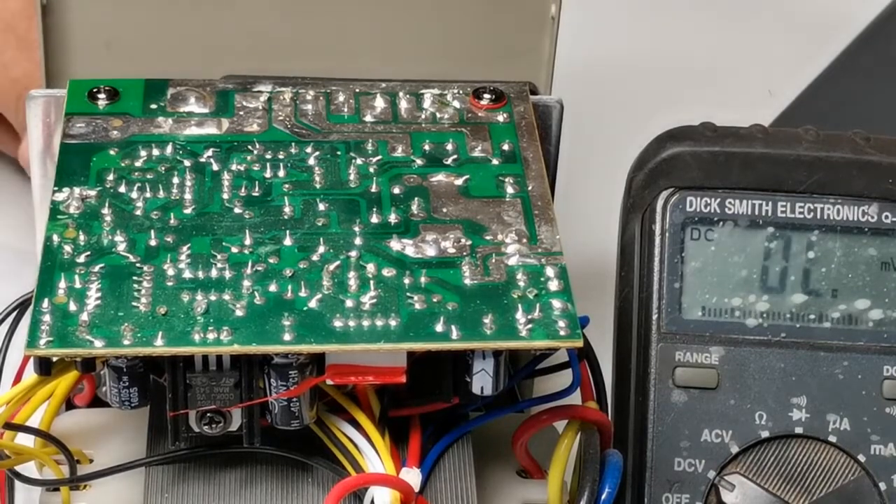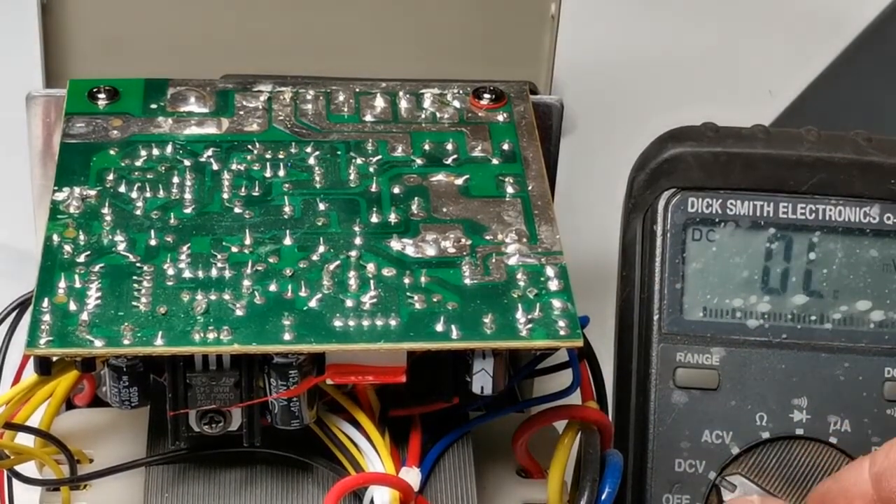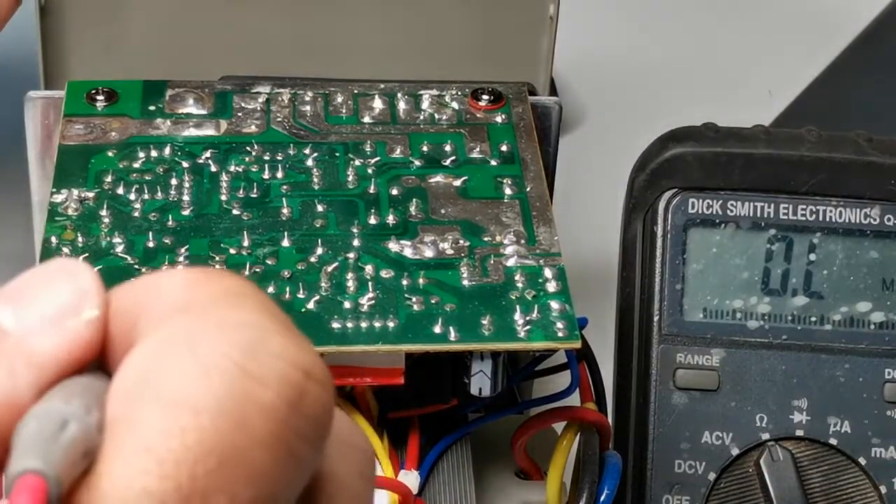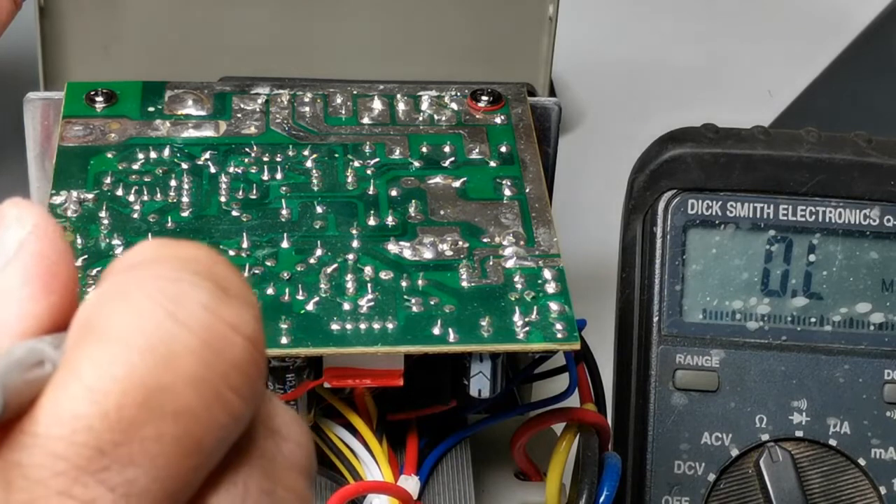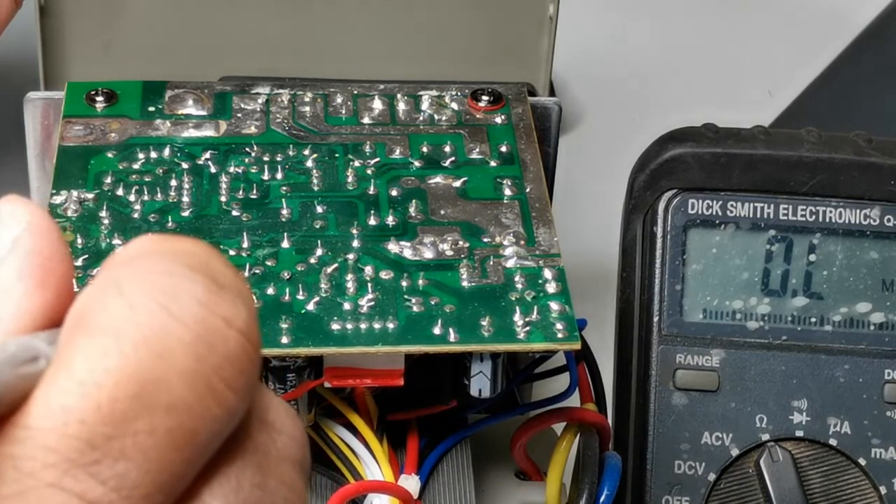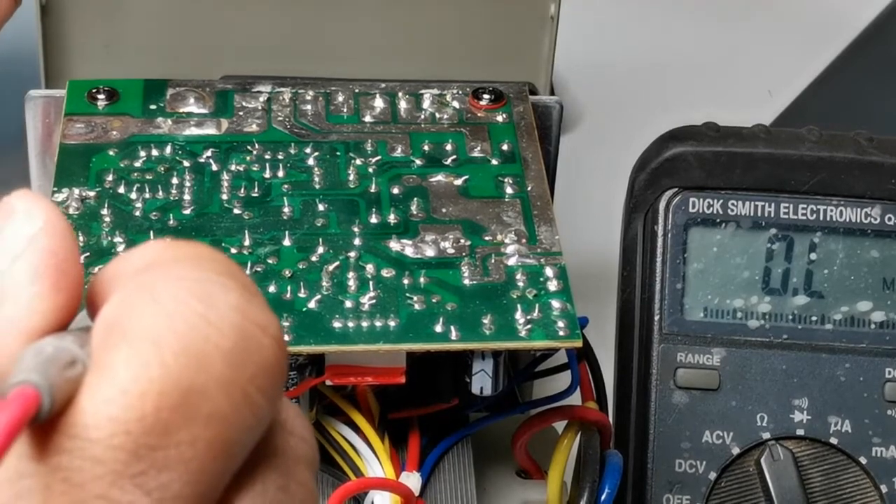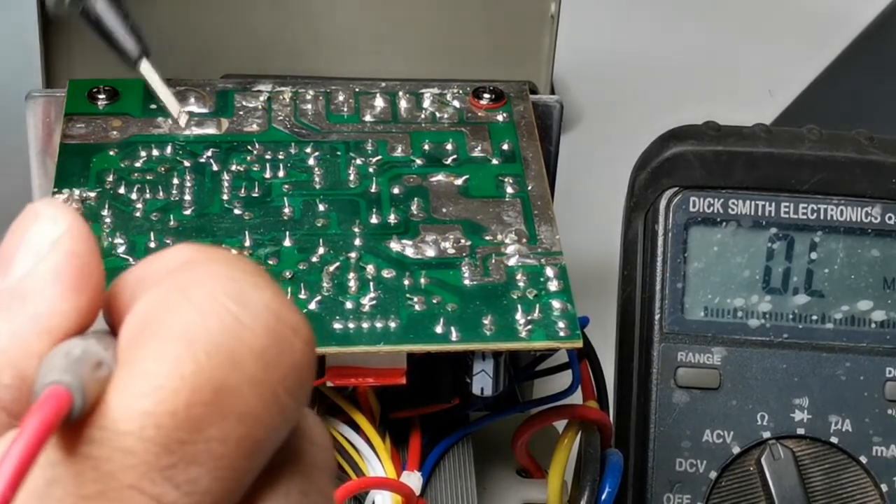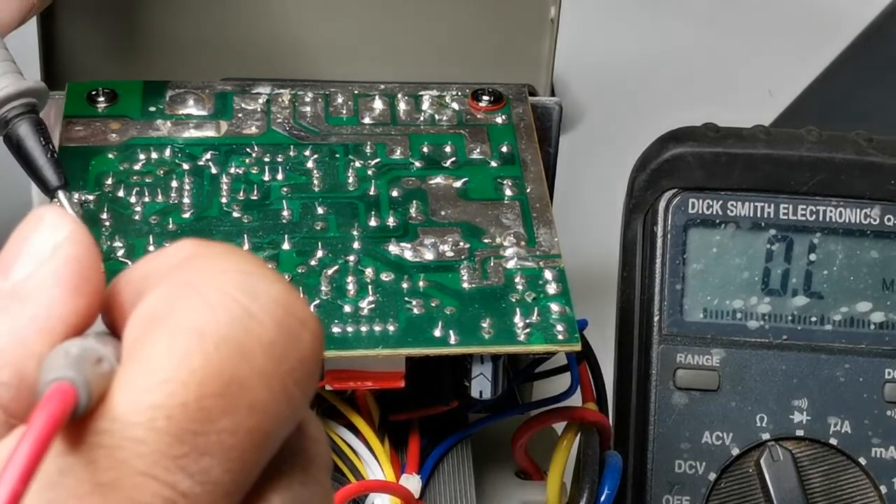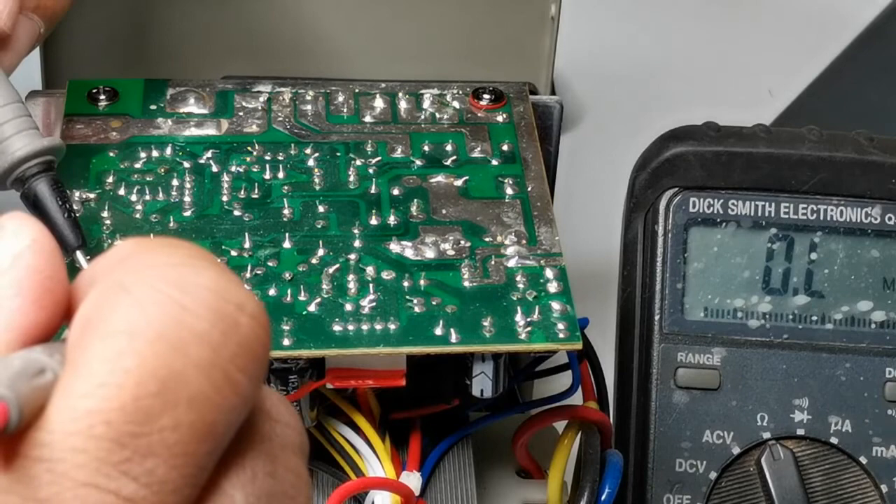Okay, now we have to do a resistance check. We're just trying to follow the output of that regulator. It goes to a capacitor, and we'll check the resistance on the capacitor, in ohms.